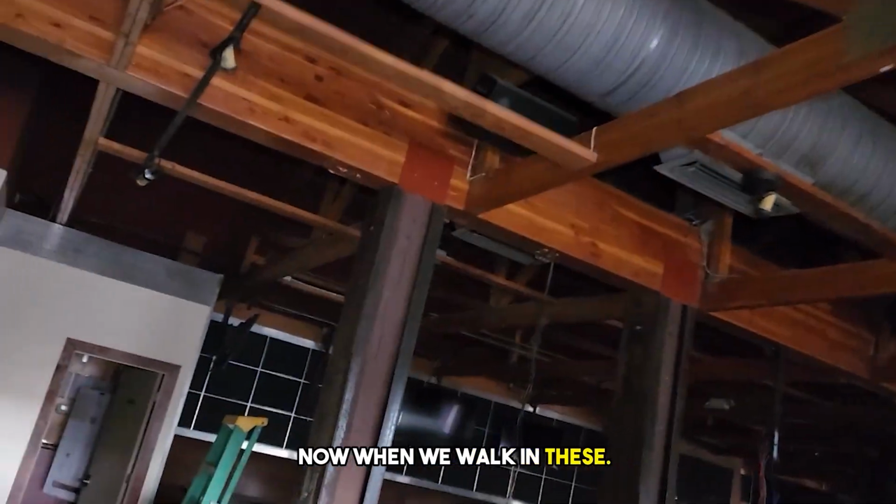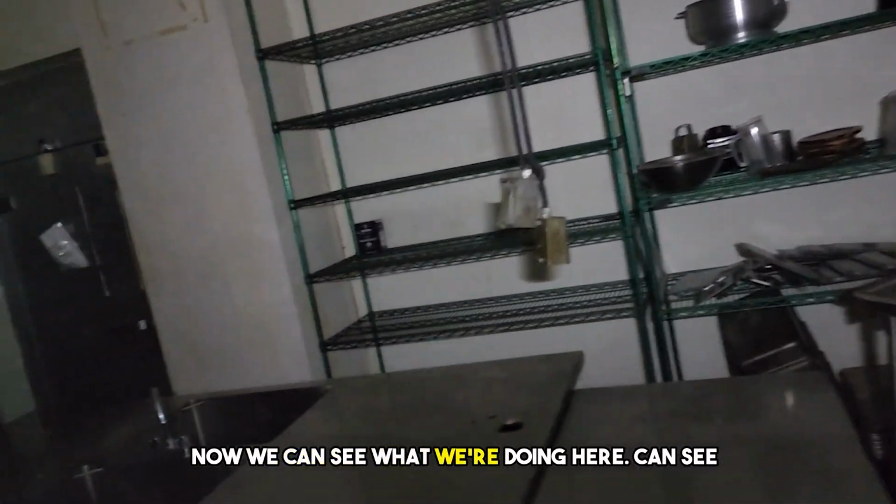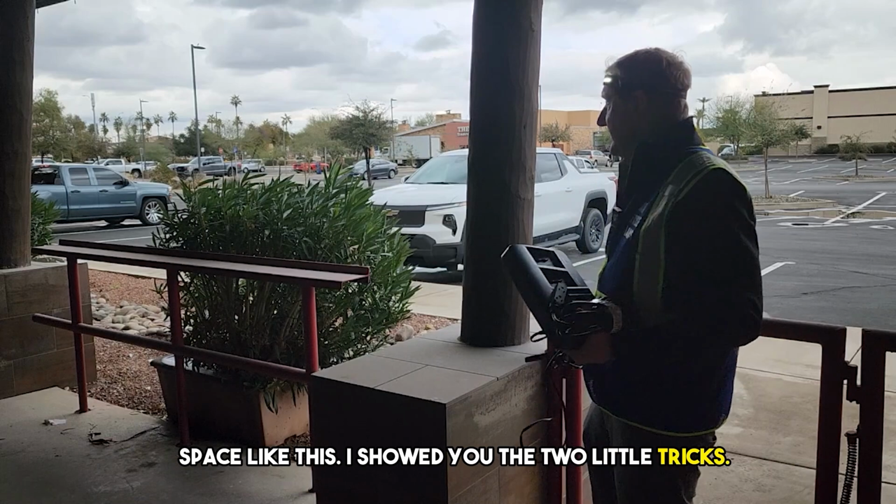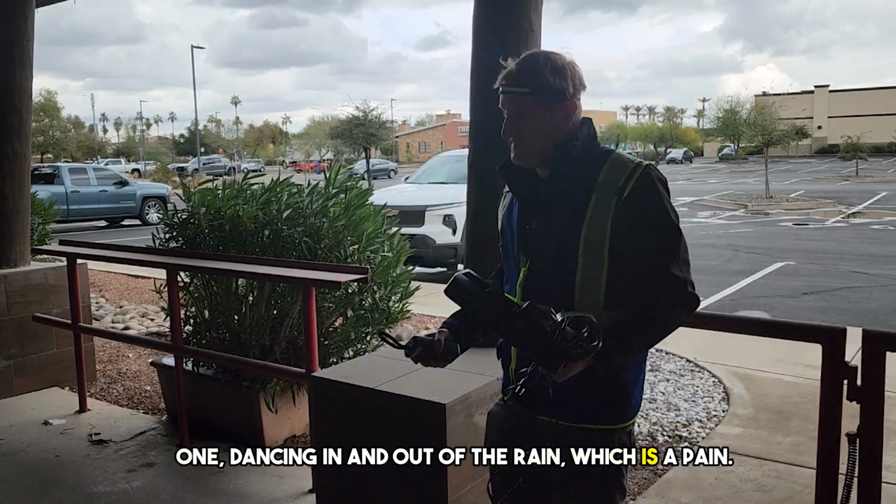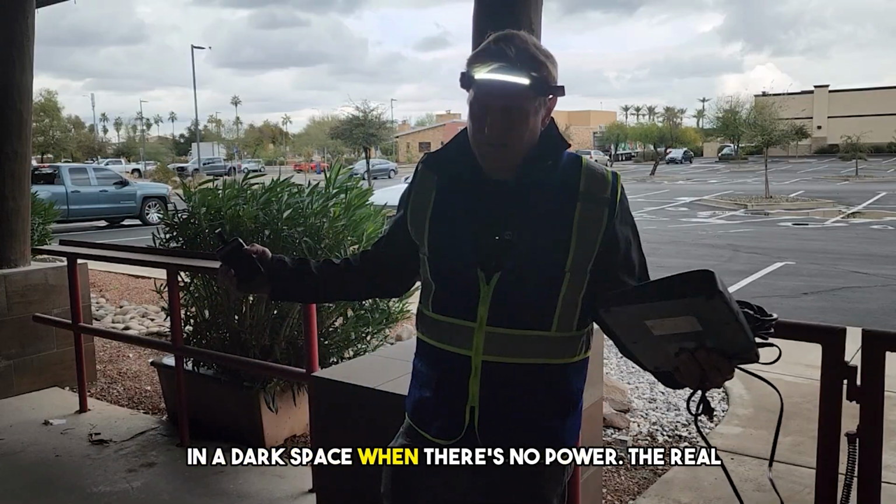Now when we walk in these rooms, you can see a whole lot better. Now we can see what we're doing here. I can see everything. So now we can take pictures, we can do whatever, and it's a very handy tool when you need to walk a space like this. I showed you the two little tricks. One, dancing in and out of the rain, which is a pain. The other one is a headlight for when you walk around in a dark space when there's no power.